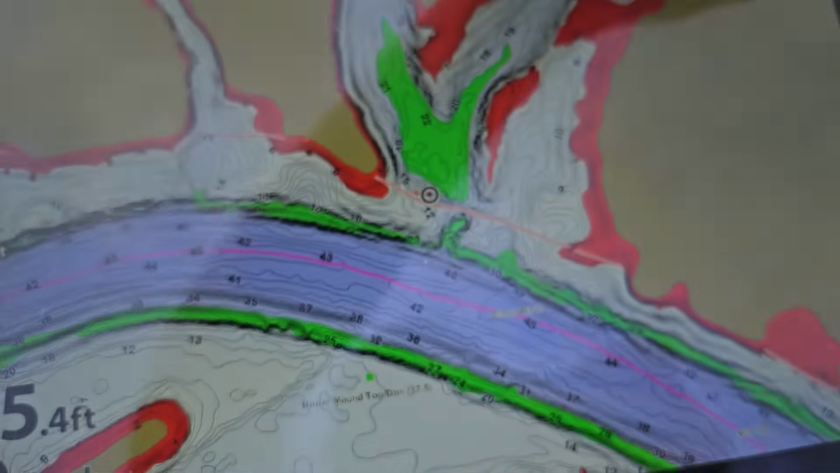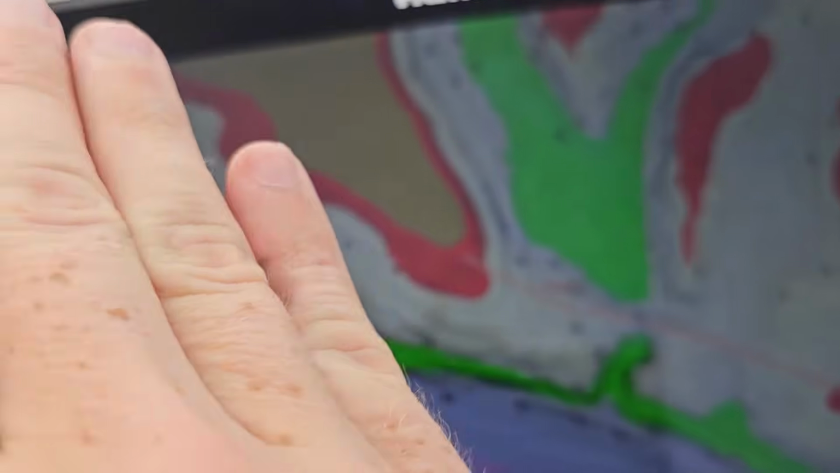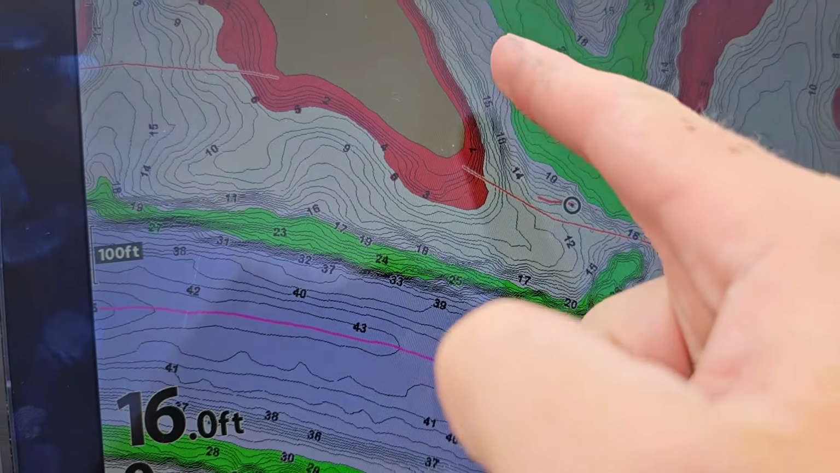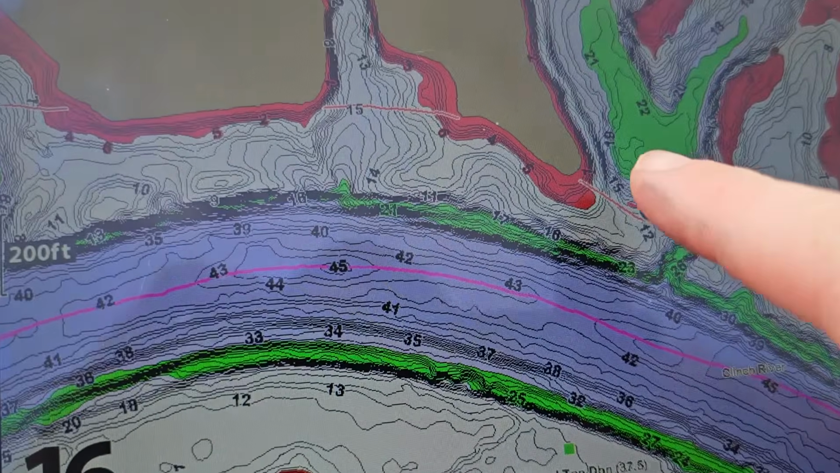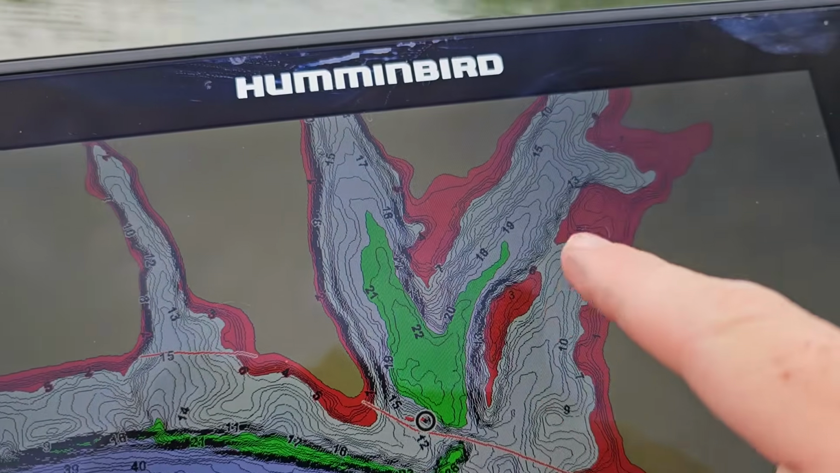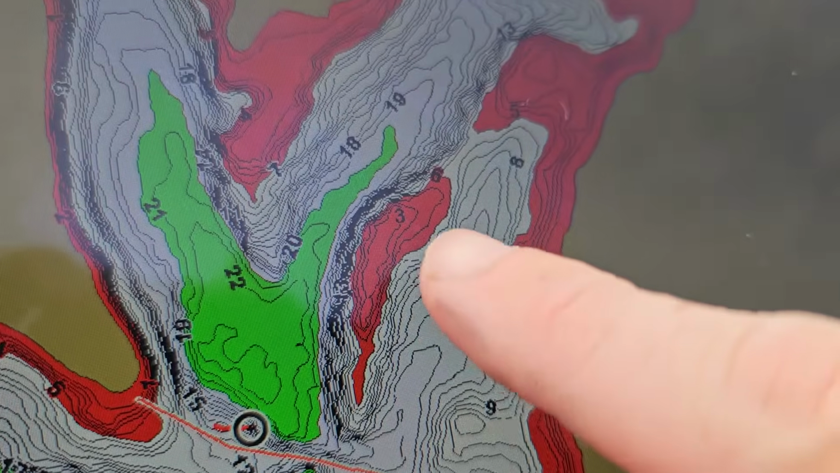And the way I like to do it, I'll start on the steepest break line, so the thing that drops the most quickly first. So we're going to start on this creek channel right here as it comes in, and then we're going to work all our way back in and around this point, back in that bay, and around this bar. I'm interested to see what's on this right here.